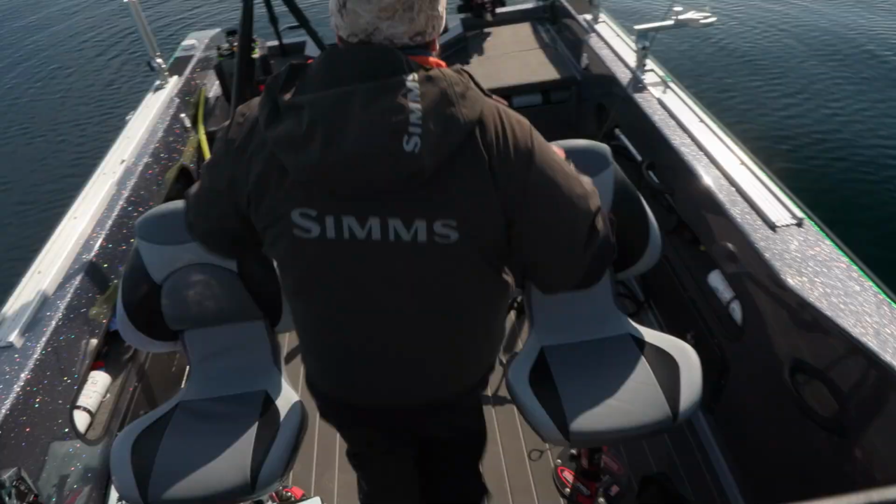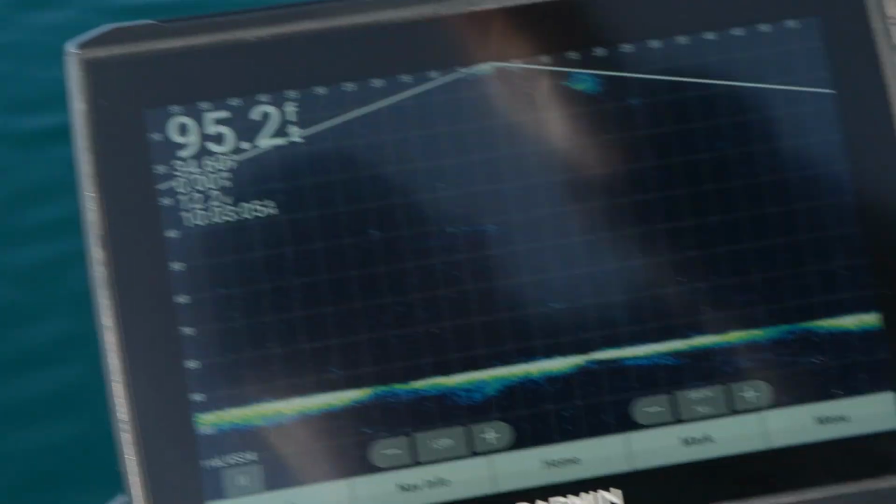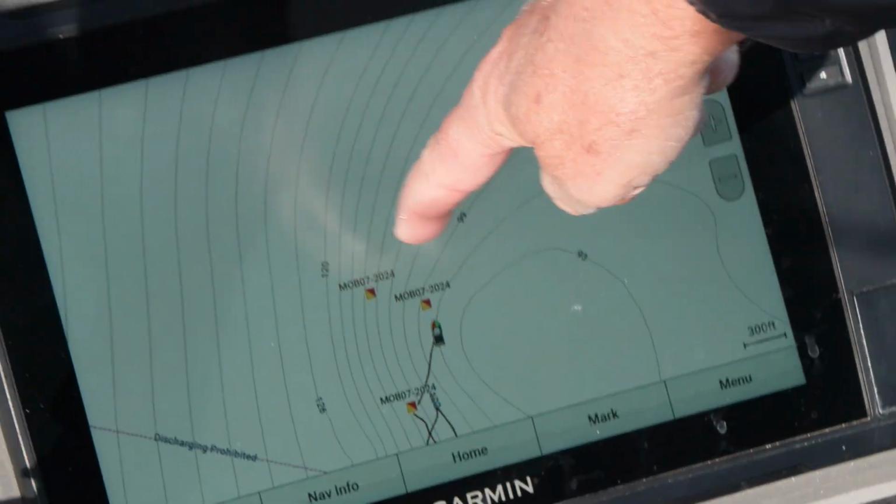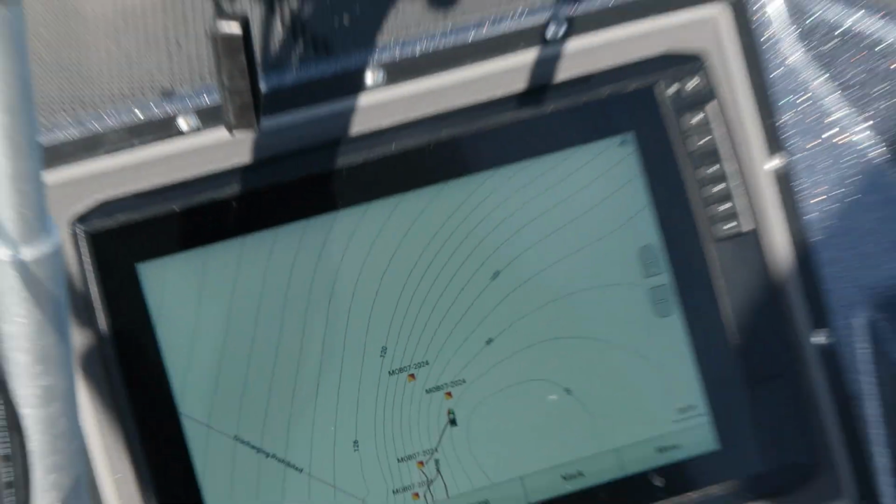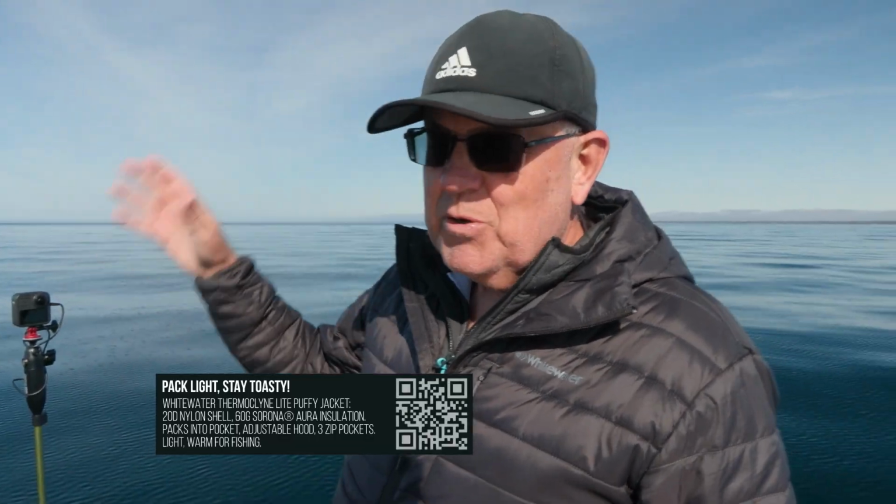Yeah, what John basically does is use the LiveScope to search. You notice he's got his Kraken in, and he's just pulling along. This is where we're at right now, a little constriction line. These were the 2 marks I said to you. We were there, we caught nothing. He said, well, we better go check those 2 marks. I mean, no sooner than he got halfway to one of those marks, boom.